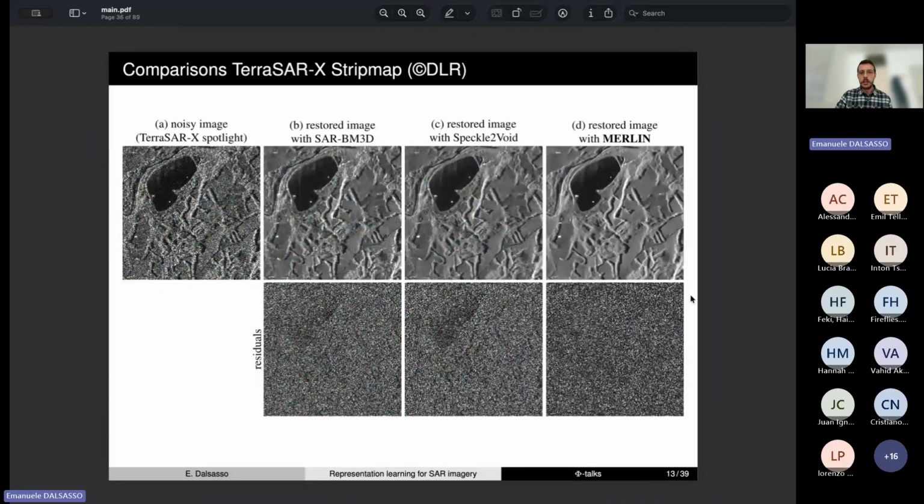If we compare the result of MERLIN with other state-of-the-art methods, such as speckle-to-void as a deep learning method, and SAR-BM3D, what we can observe, especially by looking at the residual noise, is that we expect the residual noise to be homogeneous, to be stationary, actually.